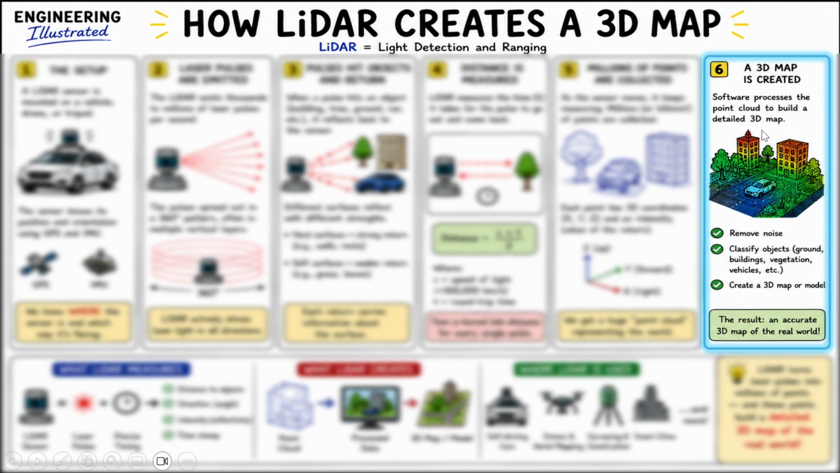After all these points are collected, the software comes into play, and it connects all the points together and forms a visual of that object, so that it identifies the roads, the buildings, trees, or any surroundings of the LiDAR. This results in a 3D map. One feature of the software in modern LiDARs is that they also remove noise and classify objects.